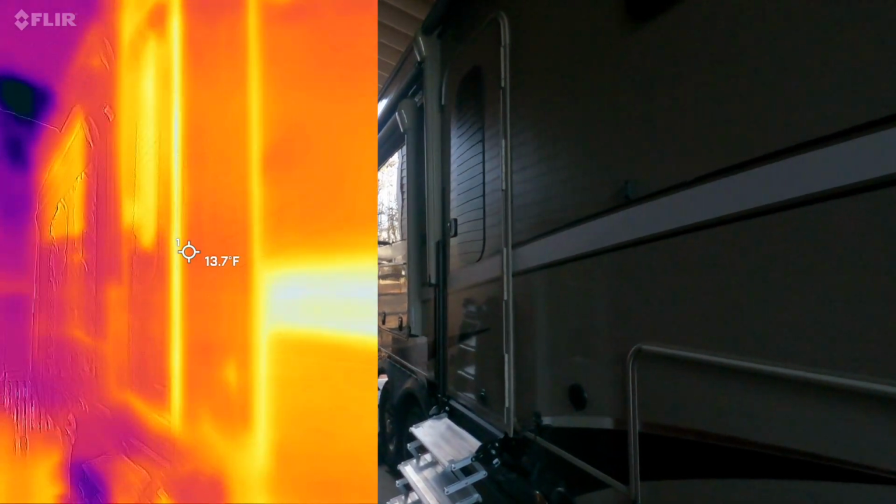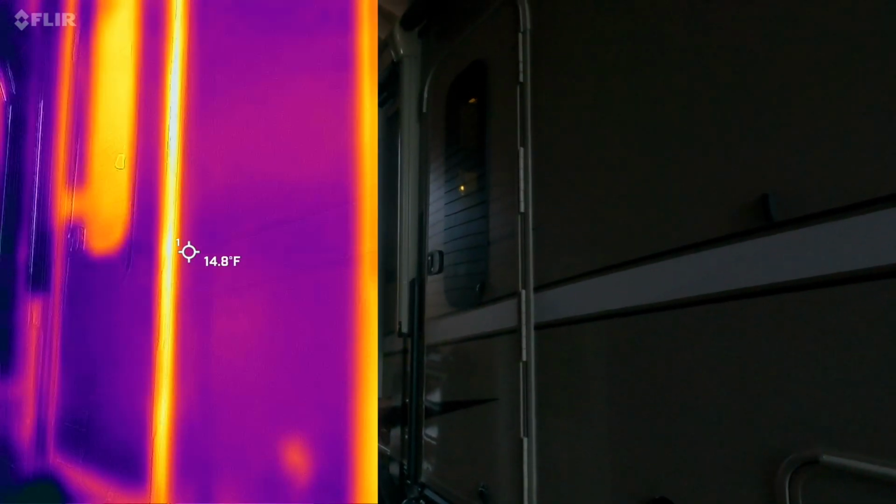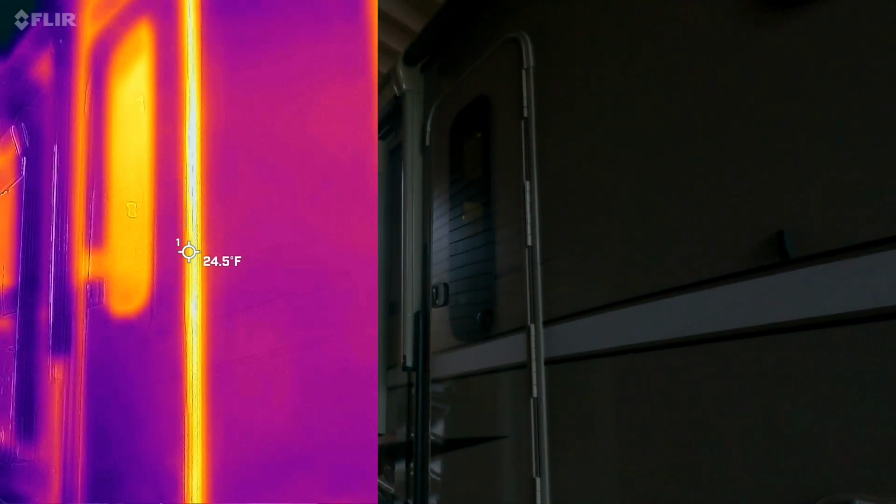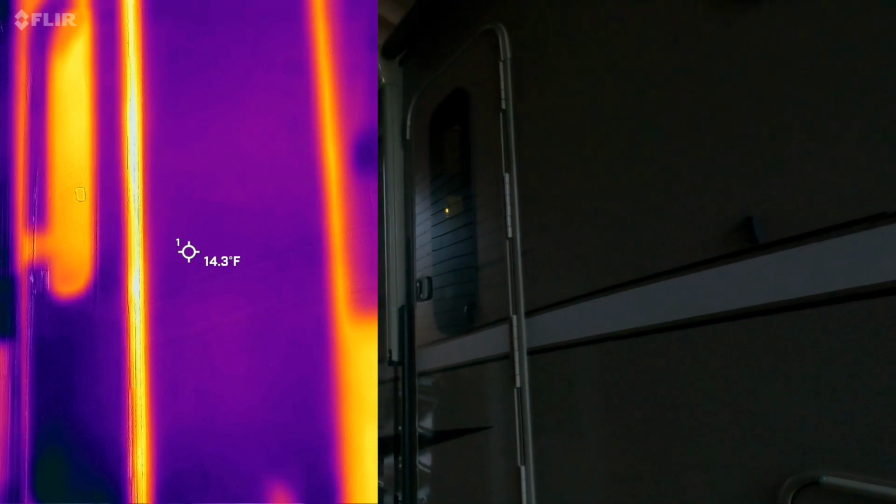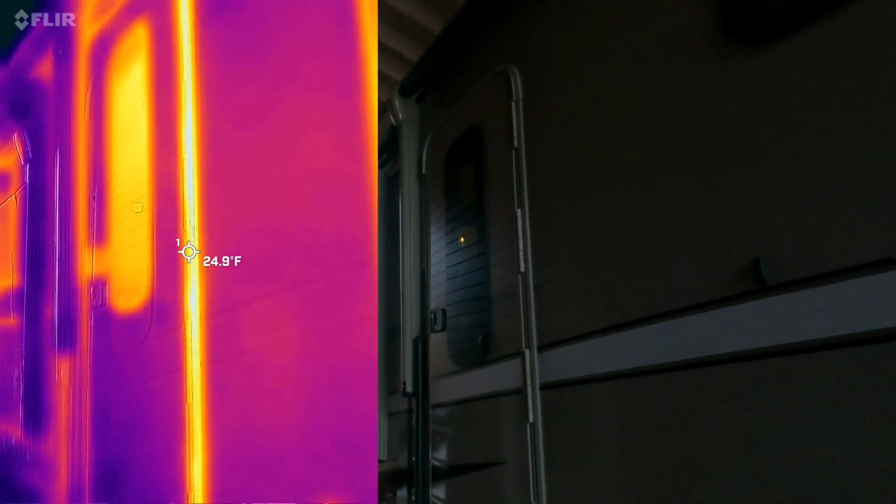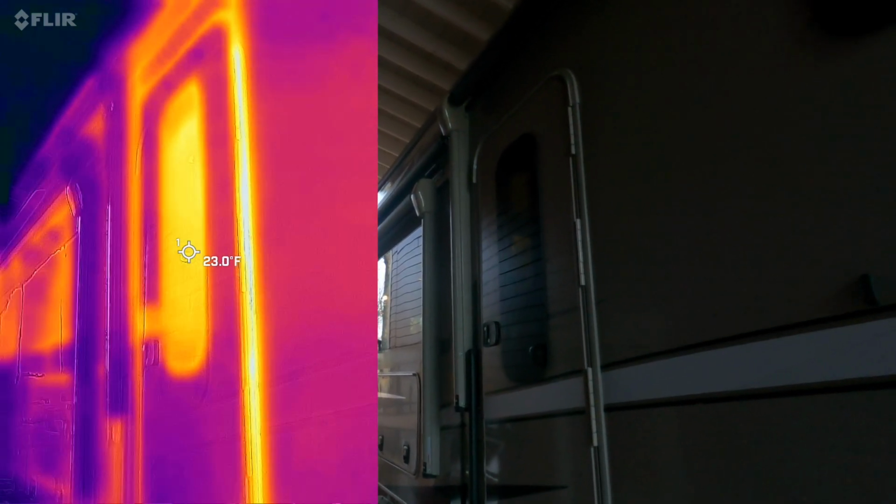And then let's take a look here at the entry door. Again, right around the perimeter, you can see that heat loss, the difference. We're looking at 24 degrees, 25 versus 15, so about a 10-degree difference. So there's some air leakage going around that door. And then of course the glass, same story there.